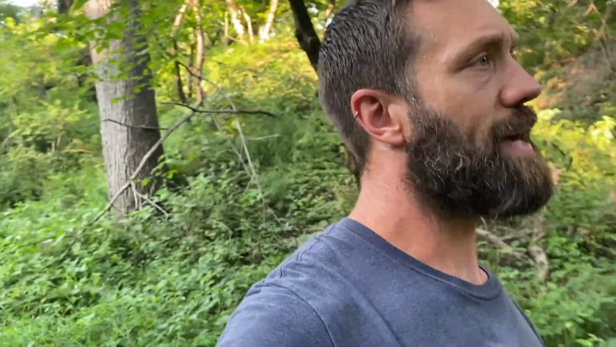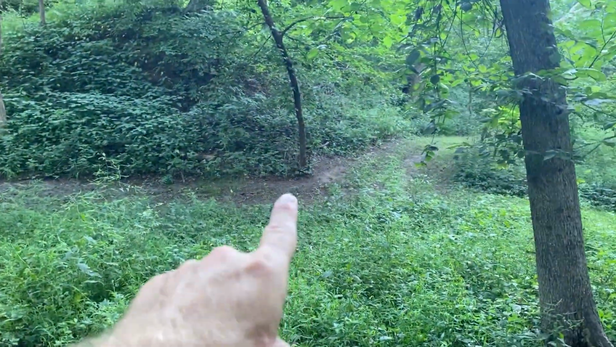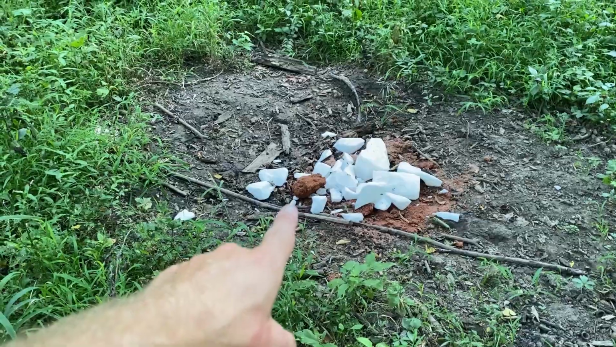Here are my last, I think, 2 cameras. I got this one here, and I got one actually right there. And then there's my little mineral site that stirred up the whole hissy fit.